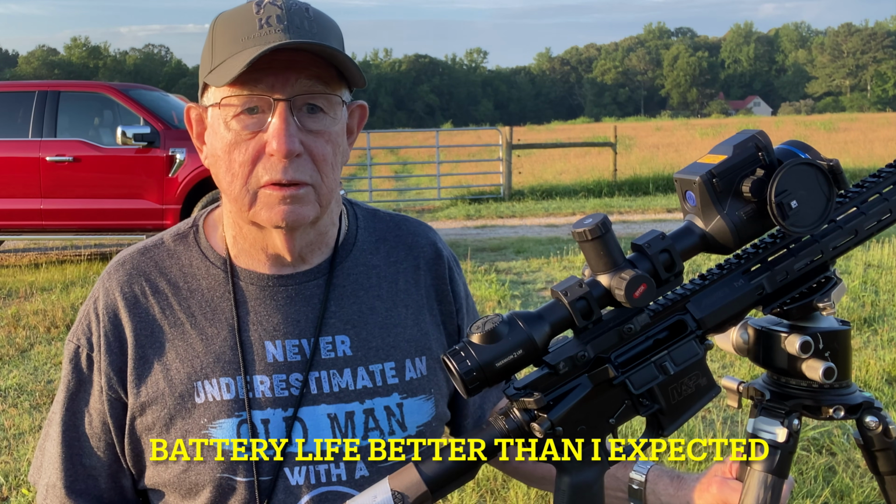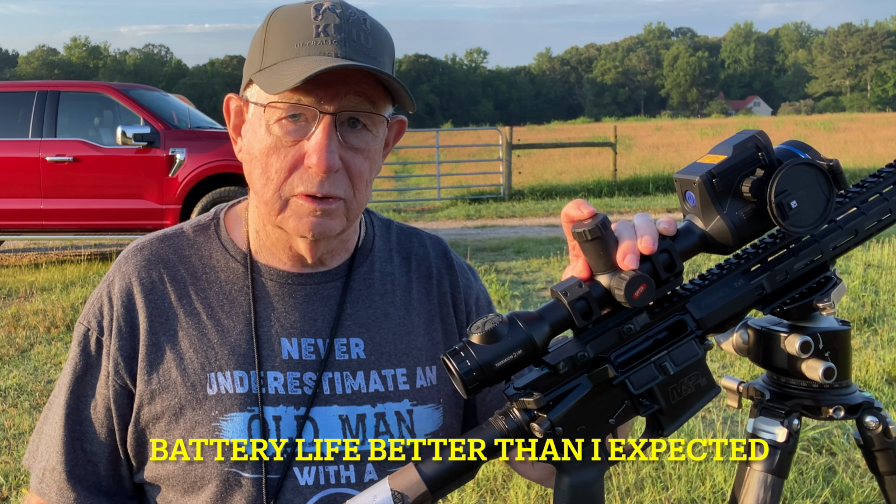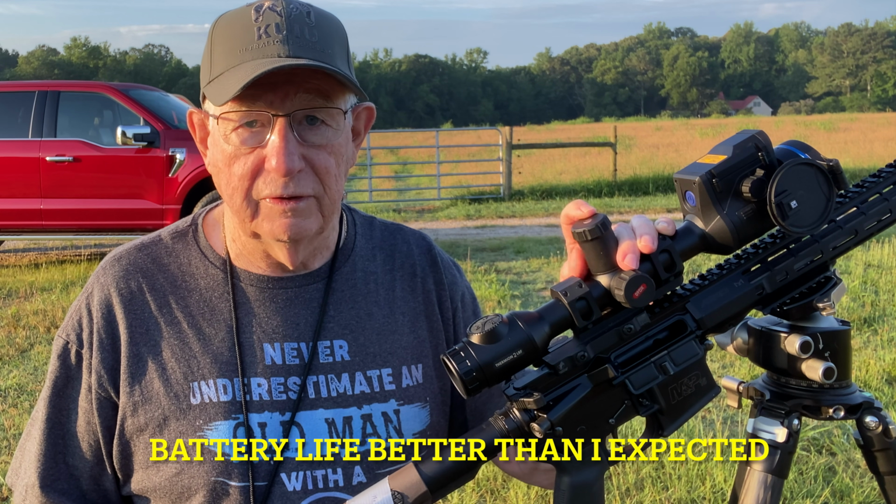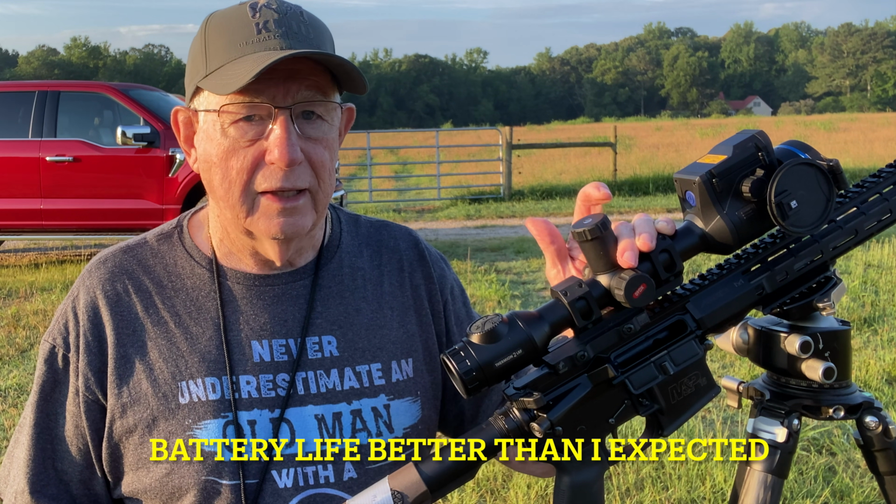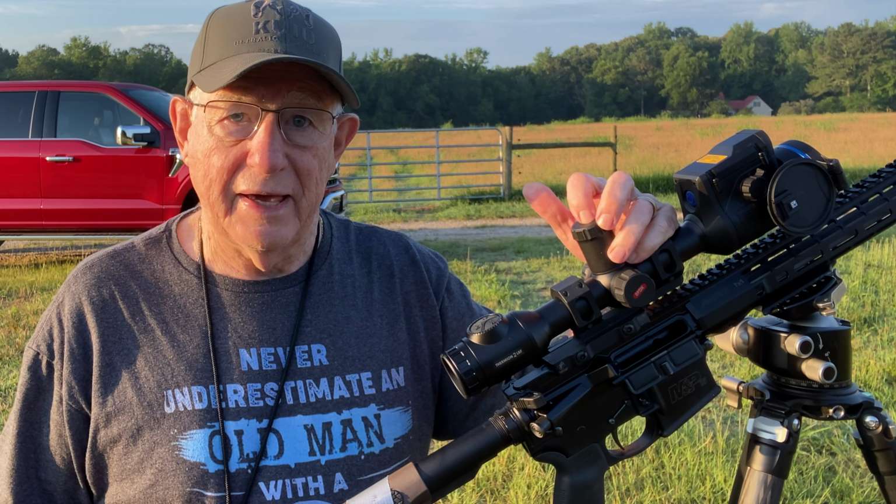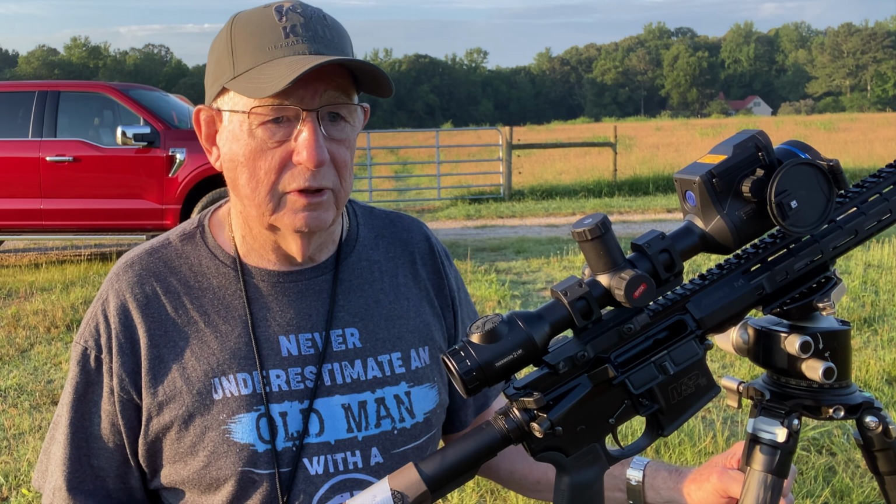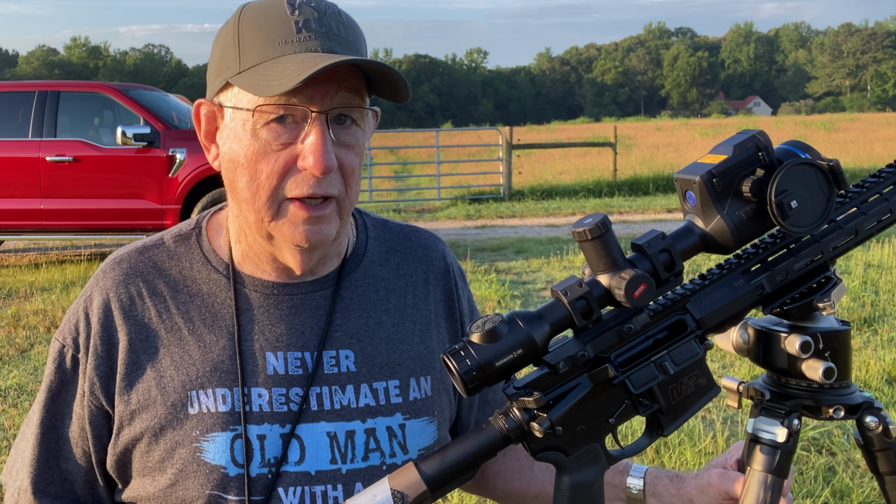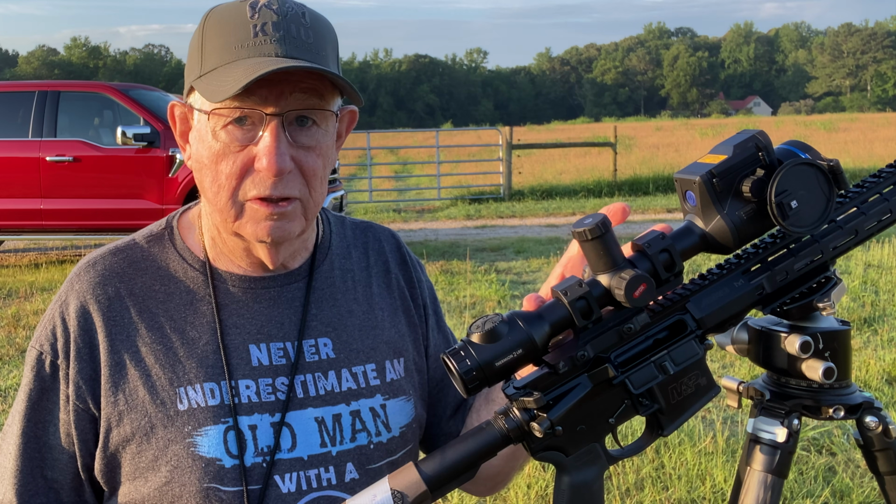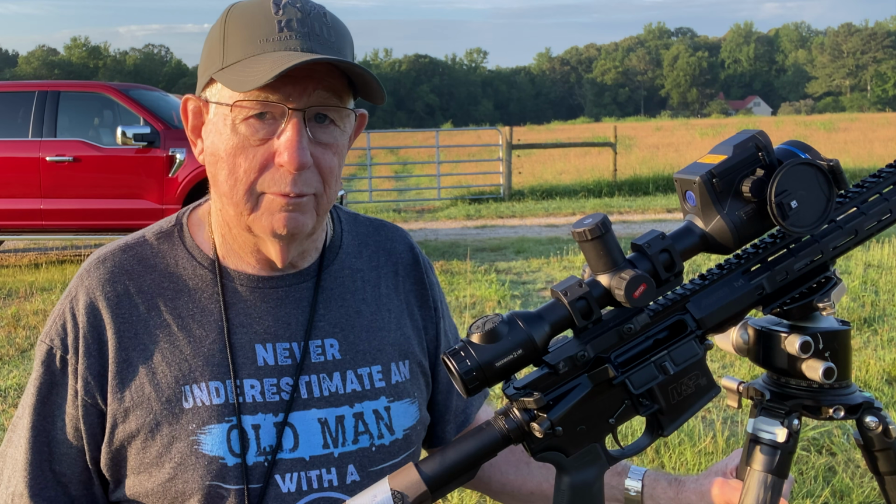I went out and did some video with it a couple of days ago. I did 2 hours of using this scope continuously, ranging, doing videos, and after 2 hours, it only used 60% of this first battery. It hadn't even touched the internal battery. So that's probably at least 3 hours on that battery, if not close to 4 on this small battery. Plus, you've got a larger battery internal. So if this thing is running 3 hours, you're getting around 10 hours of runtime.